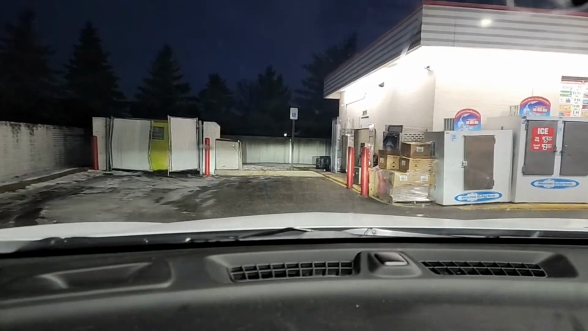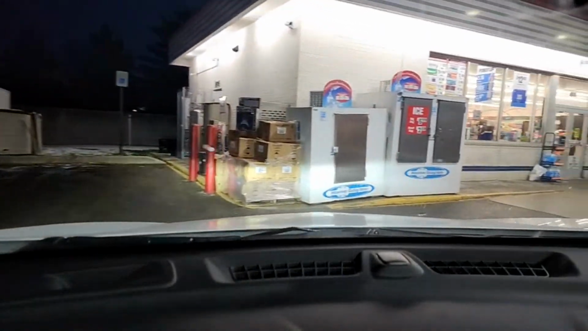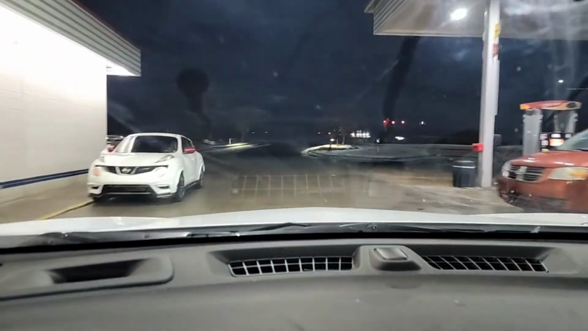I-96 corridor. We've got to be really careful. We're going to be dealing with traffic. The most important thing is that we get safe and we arrive alive. Guy almost hit me with his door. What I need you to do is focus in on the movements of traffic.